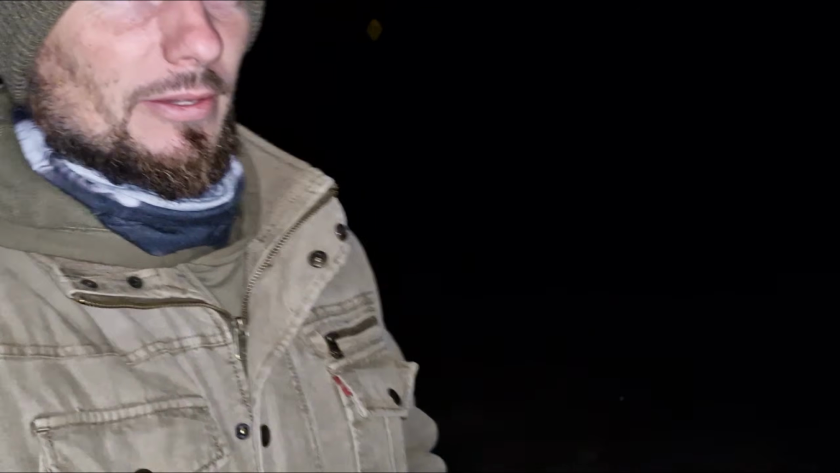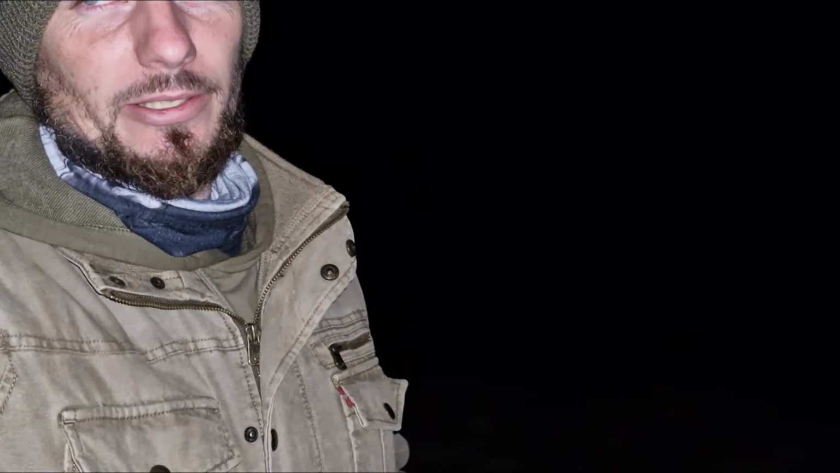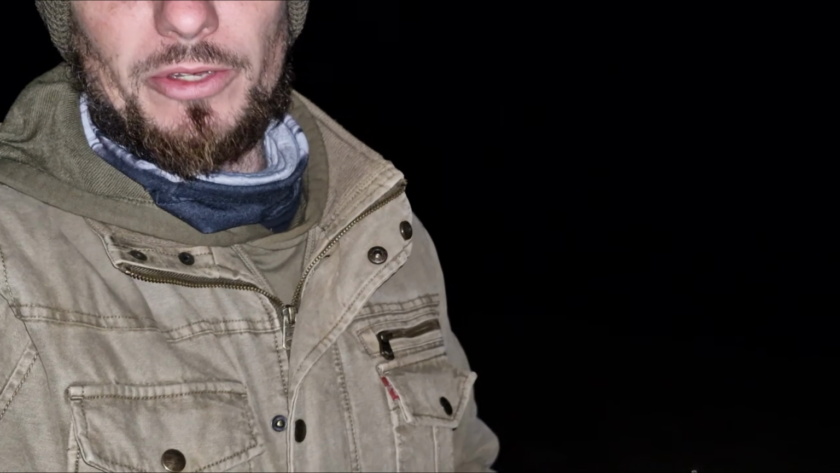Meet up for the evening. I've come back to the first paddock where I had that unconfirmed hit on a fox, and there's no other foxes hanging around here. So I'm probably going to finish up for the night. The ute's getting frost all over it. It's getting very cold and icy now.